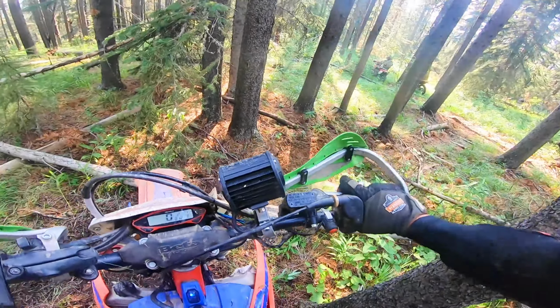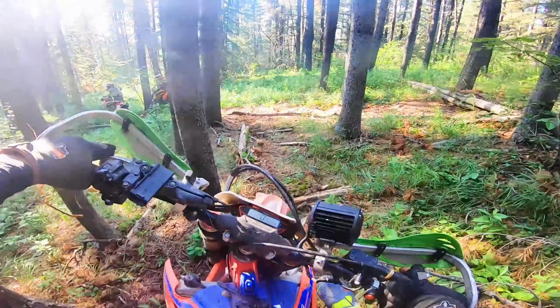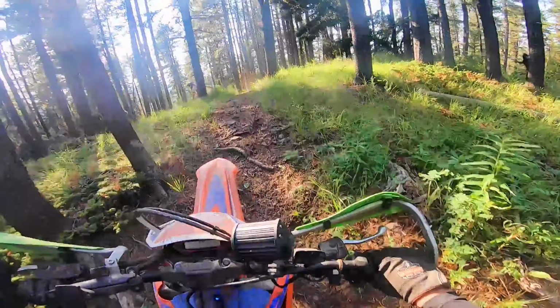I was riding Luke's 250 and it's a whole different machine out here. His 250's got this like marshmallow plush suspension, and you don't have to rev the piss out of it. Now my old 250 was like that too, but it was a clapped out piece of shit compared to a nice 2018 XCW.